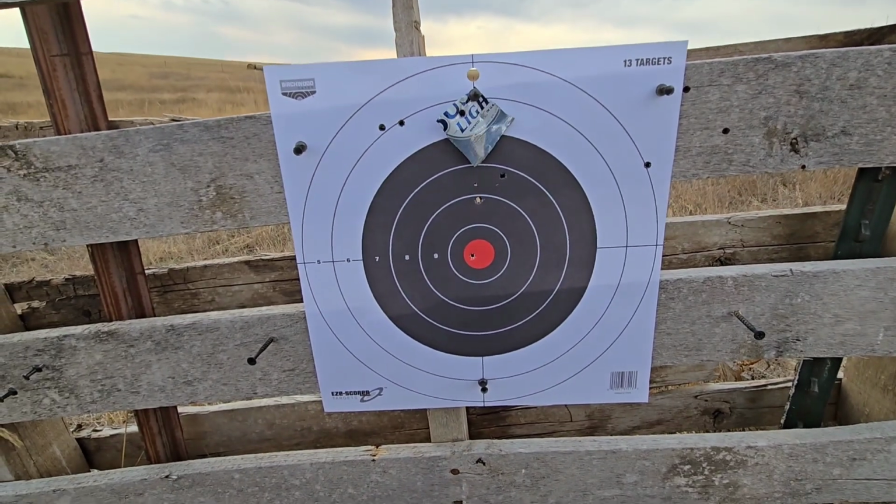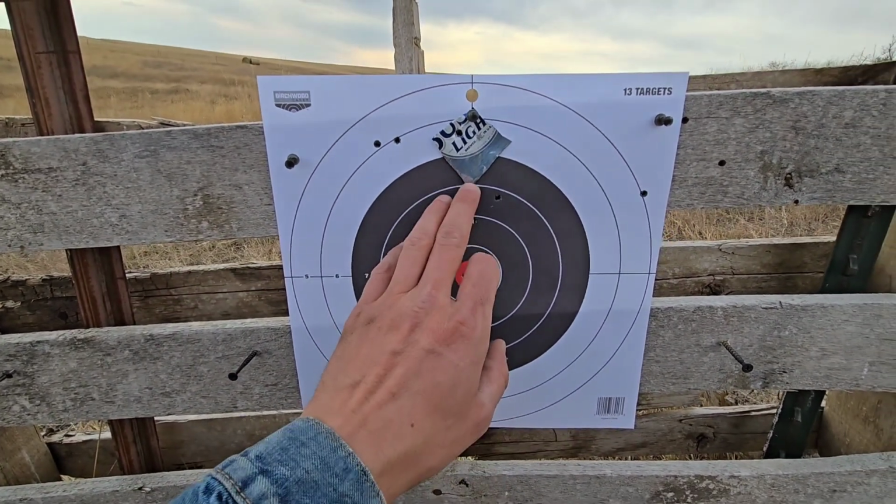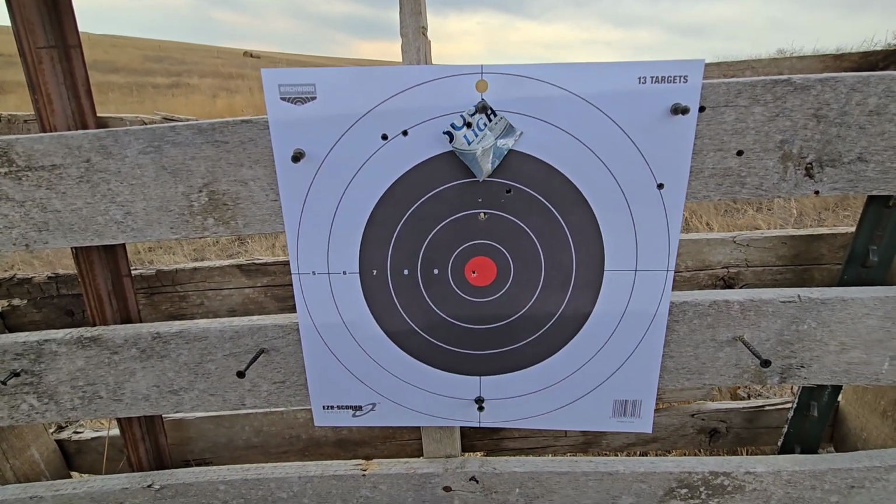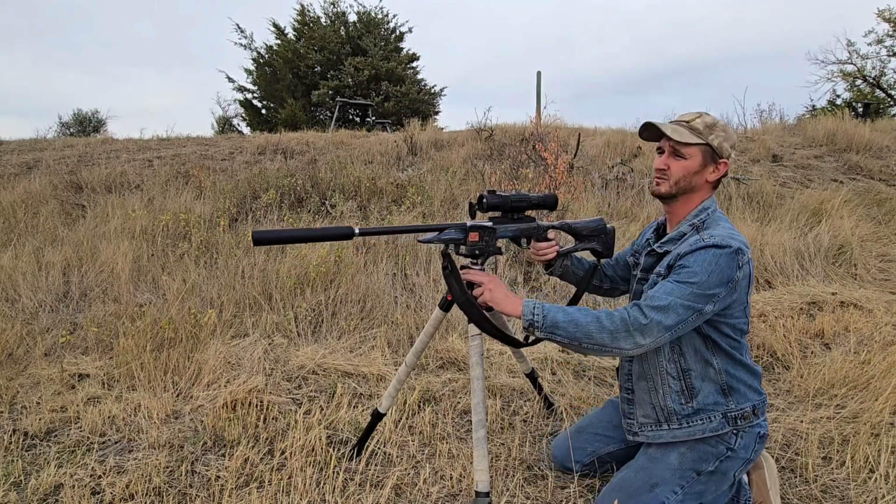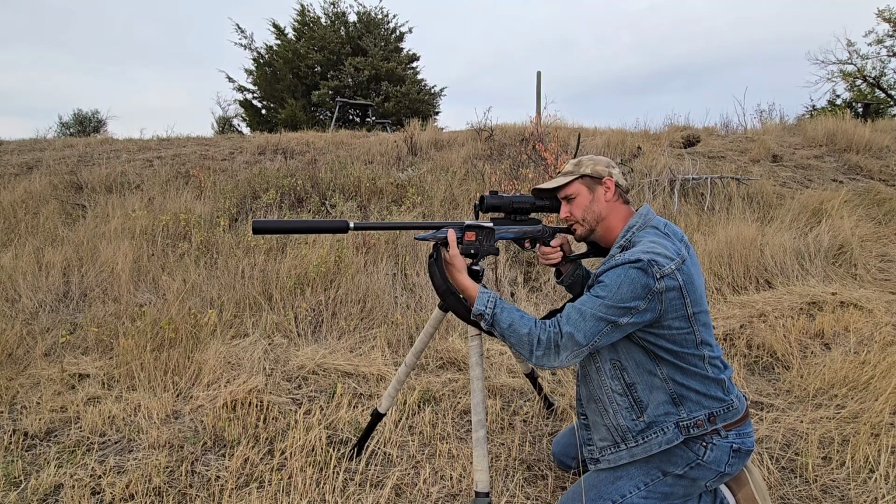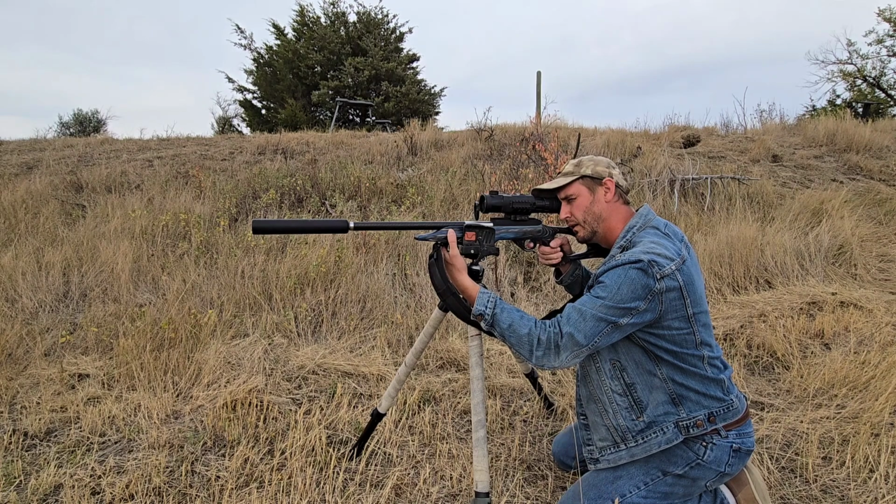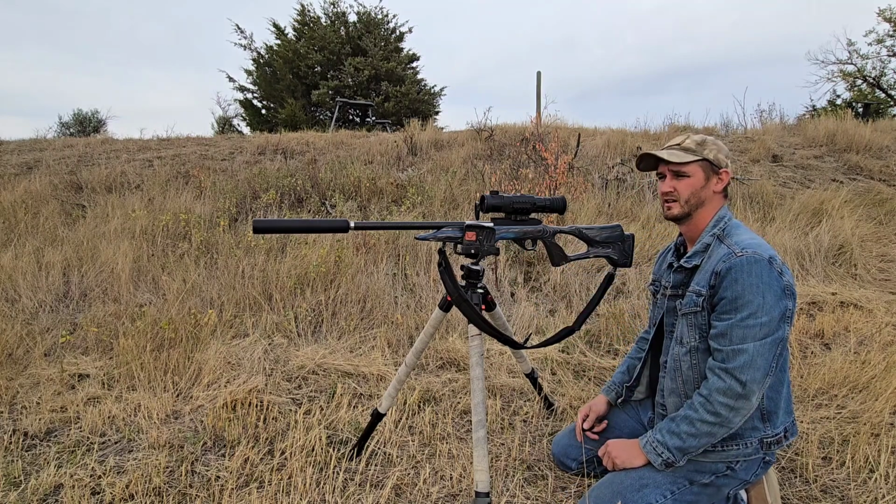So I'm gonna go shoot the rest of that clip at this just to see what it groups like. I'm gonna hold about here if I can, and we'll just see what it does. So we'll be right back. All right, reloading again, 1022, 100 yards. Standard velocity. I'm gonna shoot 3 or 4 rounds here. There you go. We'll go take a look at it.